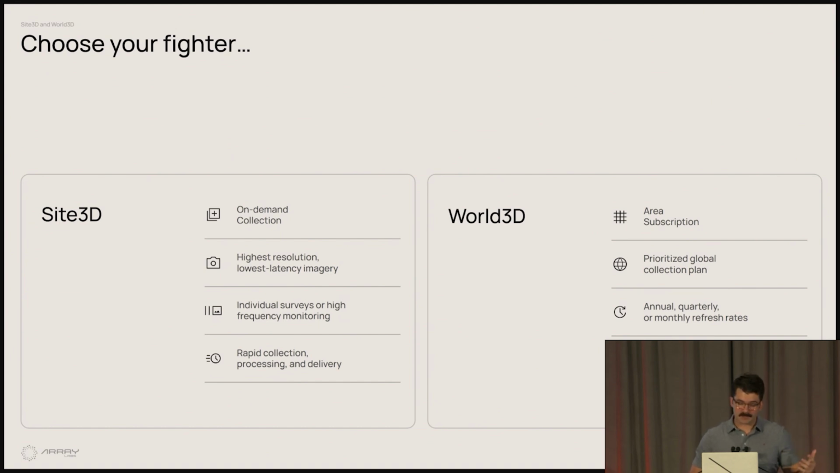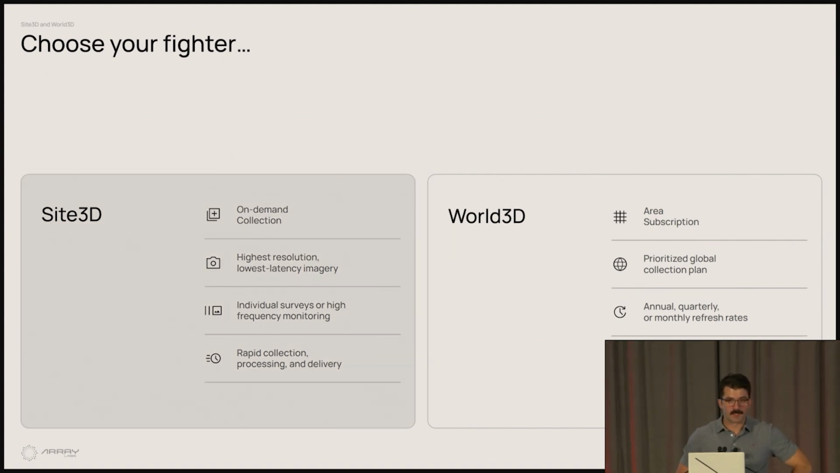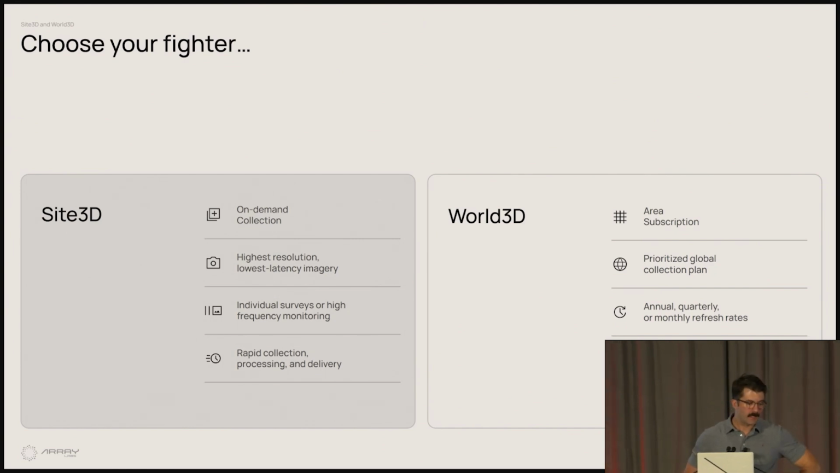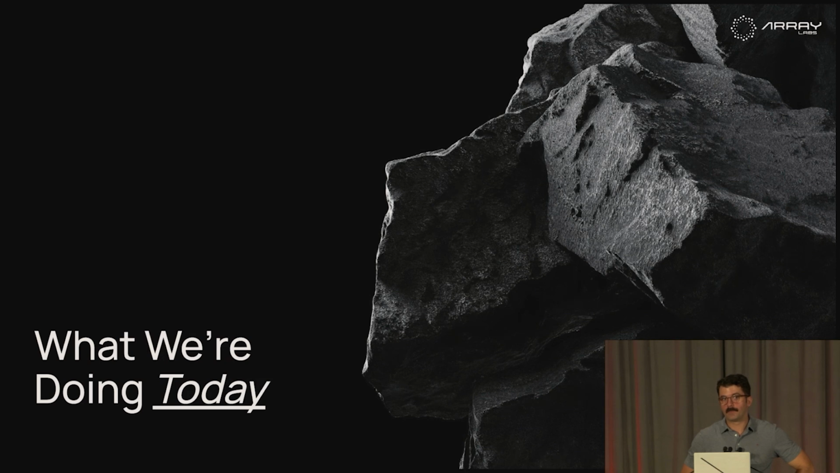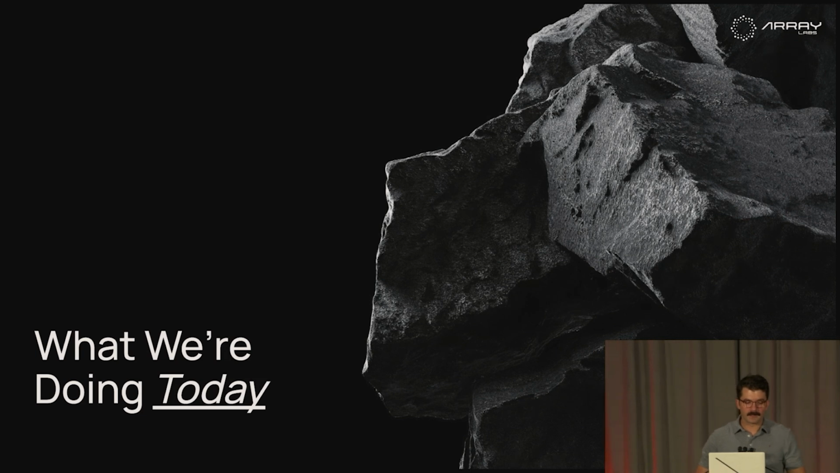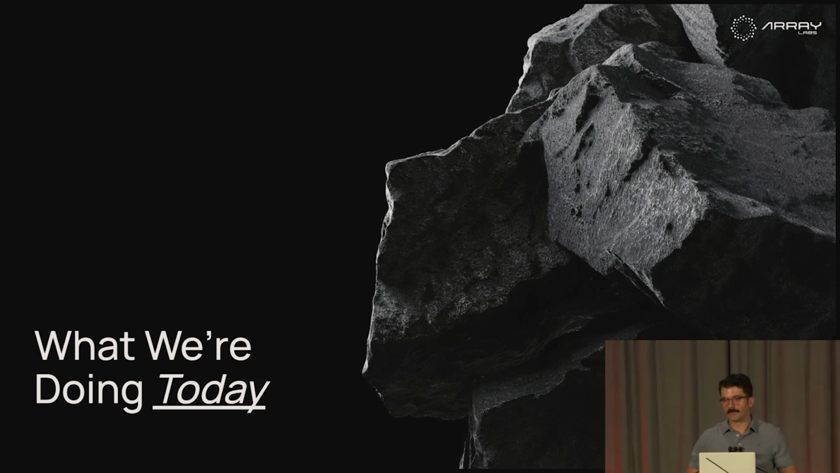The focus of today's talk is Site3D. So I'm going to unpack the backstory of Site3D a bit. We are a pre-product company, if you consider our main product to be the data that we serve, the data and analytics that we collect and serve from our space systems.